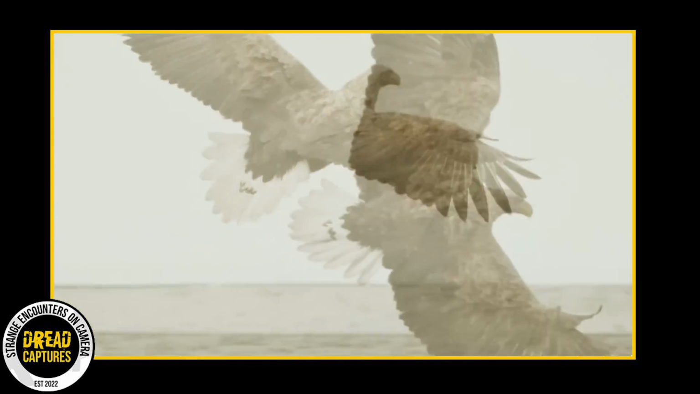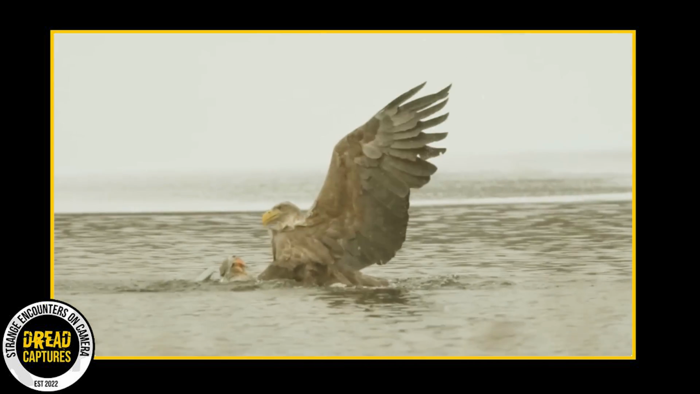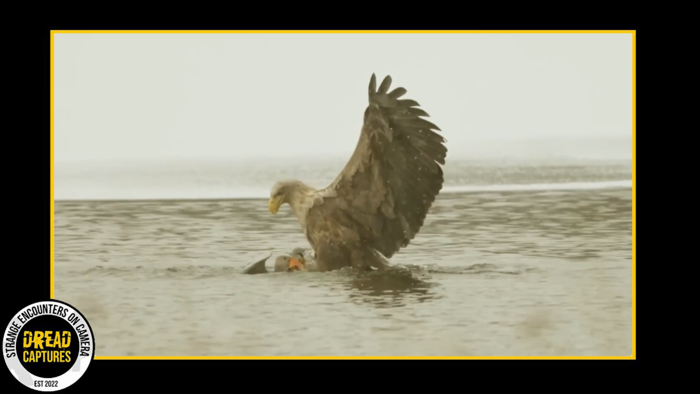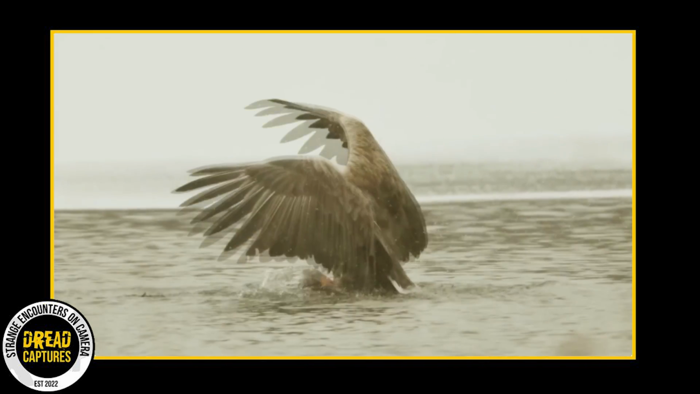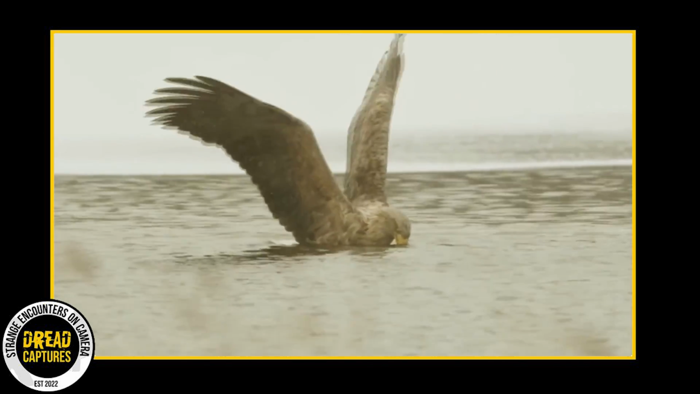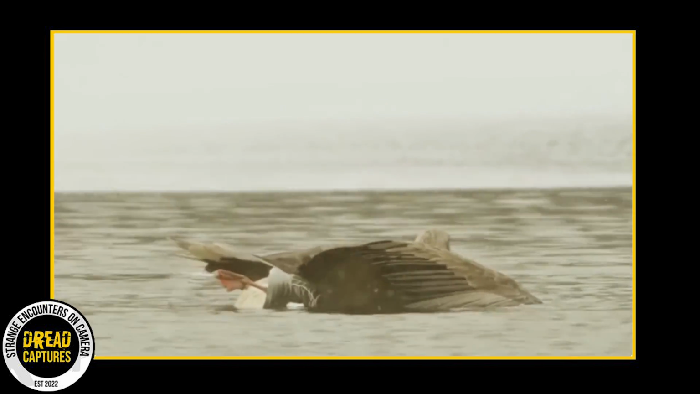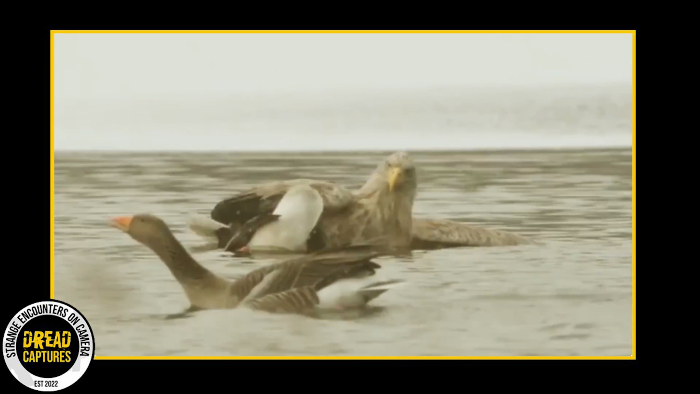In a spectacular display of predatory prowess, the eagle, at breakneck speed, descended upon the hapless duck. The eagle's talons, sharp and lethal, plunged into its victim, their grip unyielding, anchoring the duck beneath the water's frigid surface. Methodically and without haste, the eagle began the laborious task of towing its prize to the shore. With each determined flap of its mighty wings, it propelled itself across the water, a spectacle of strength and endurance in the harsh winter environment.